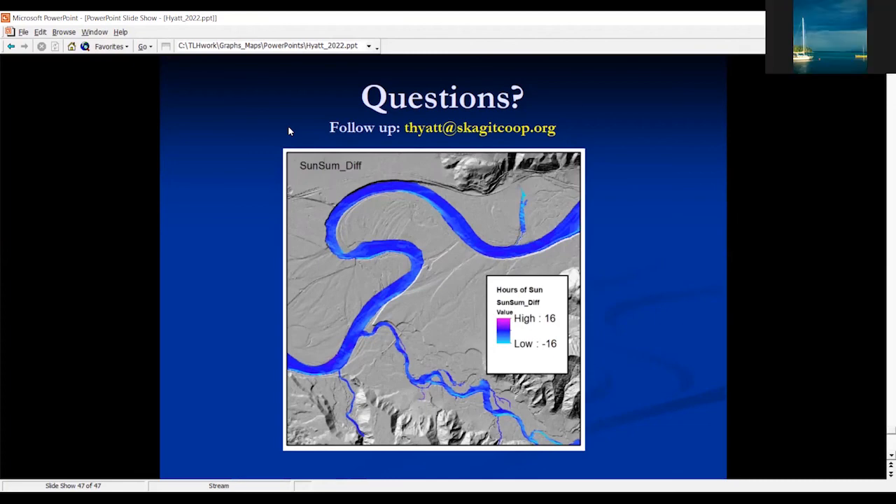Is the new hydrography, the single thread and the polygons, publicly available? Not yet. The single thread is close. I just did a first draft on the metadata last week, and it's under internal SRSC review, and we should be able to put that out pretty soon. The channel polygons will take a little longer.